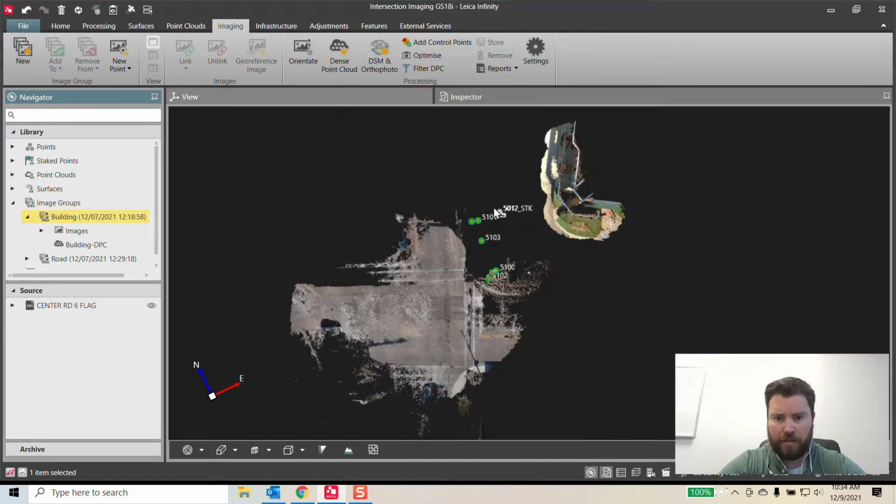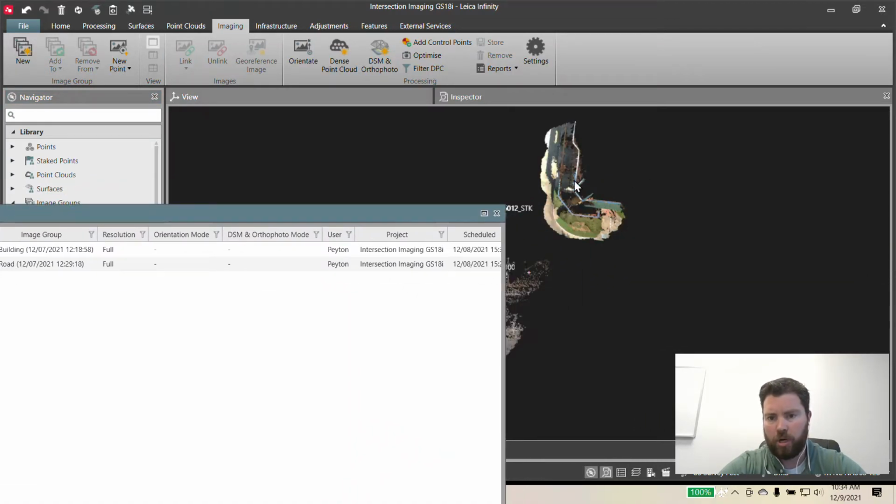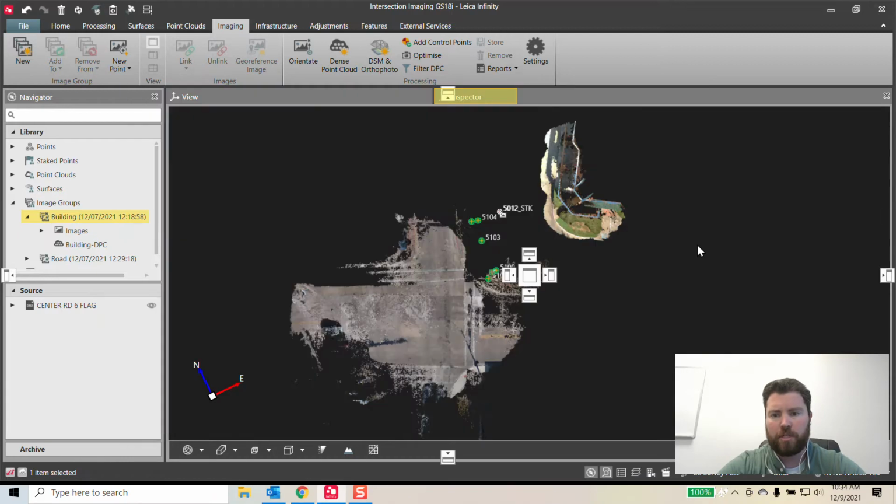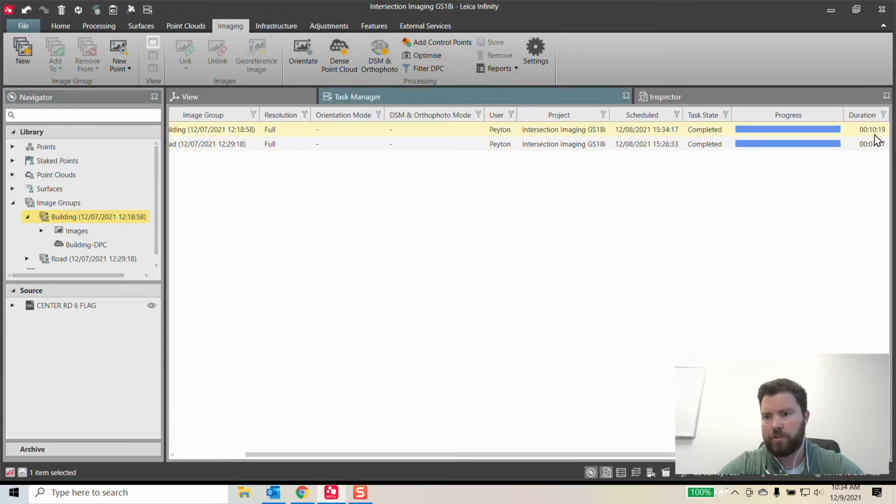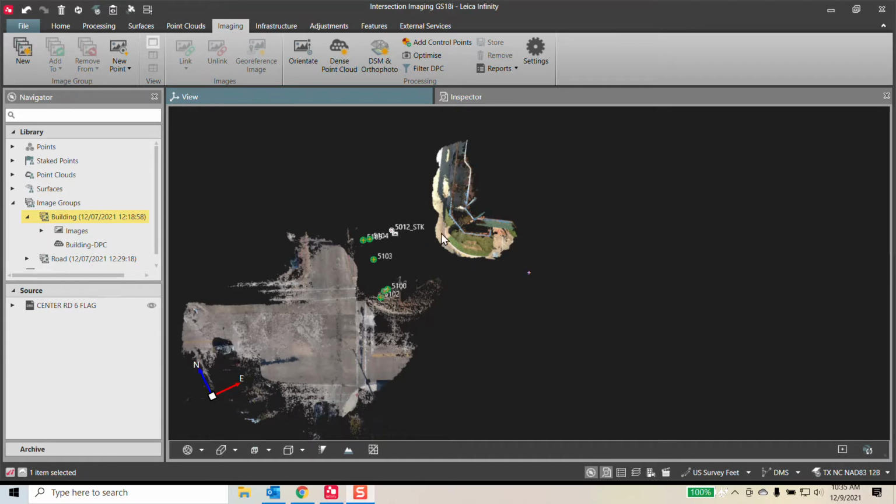The time to collect this data was 30 seconds a walk. So essentially a minute to walk around the building, and then roughly 2 minutes to walk the intersection. Processing time was 10 minutes for the building and 7 minutes for the road. So hardly any time at all. I'm going to turn off my camera here so you can get a better view of the whole screen. I'll zoom in here.